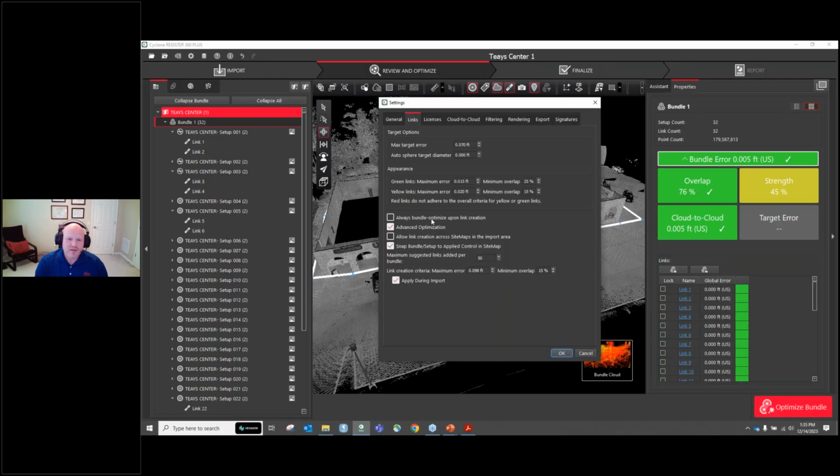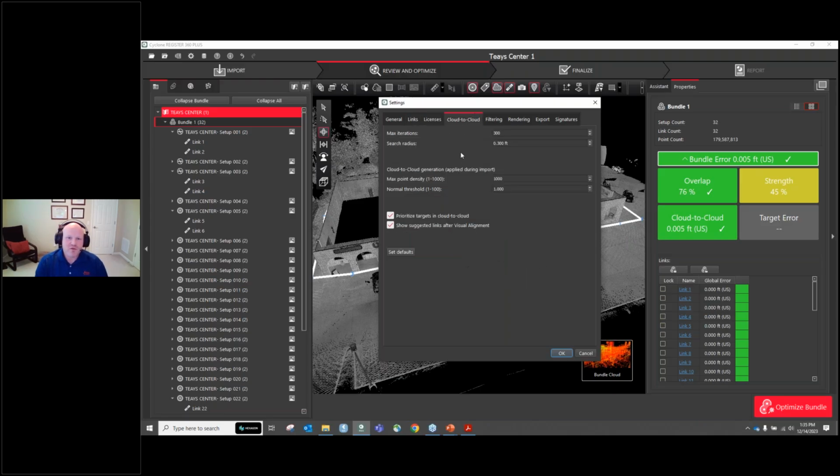I don't really like this optimize upon link creation. If I have a scan that comes in perfect, I'll leave that on. But the truth is, sometimes if there's a potential error in a scan, I turn that off because it helps me work piecemeal and I don't feel like I'm chasing numbers that are always changing on me. And this is another really important concept.